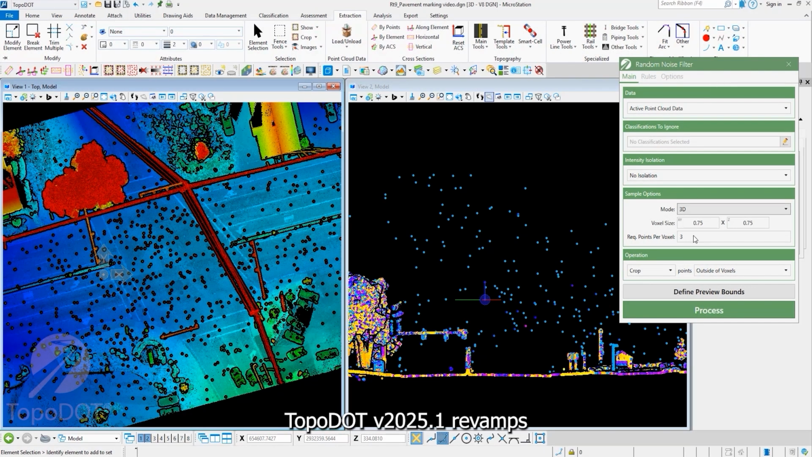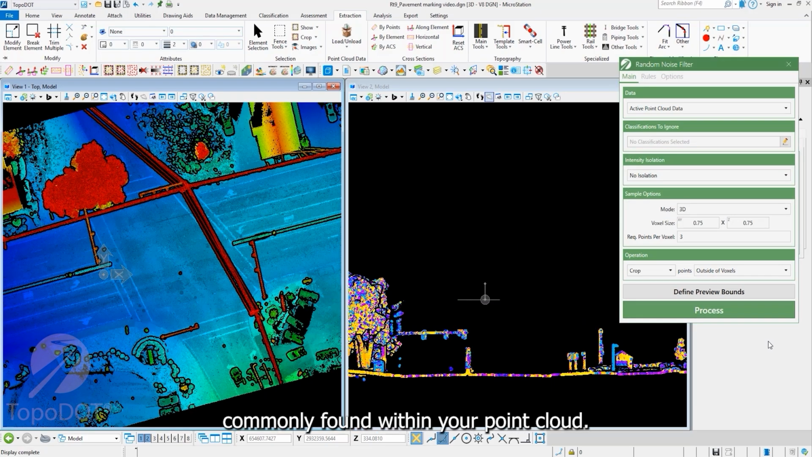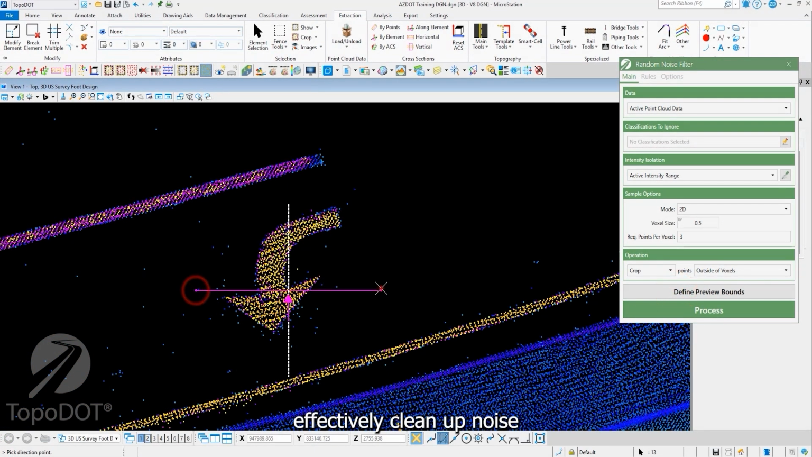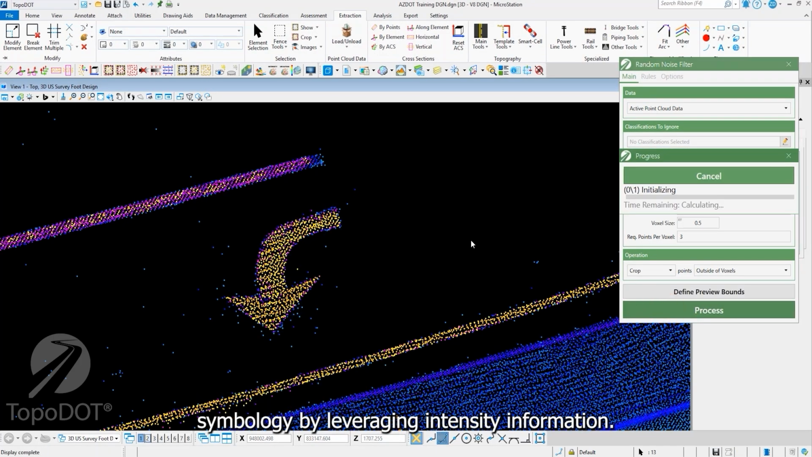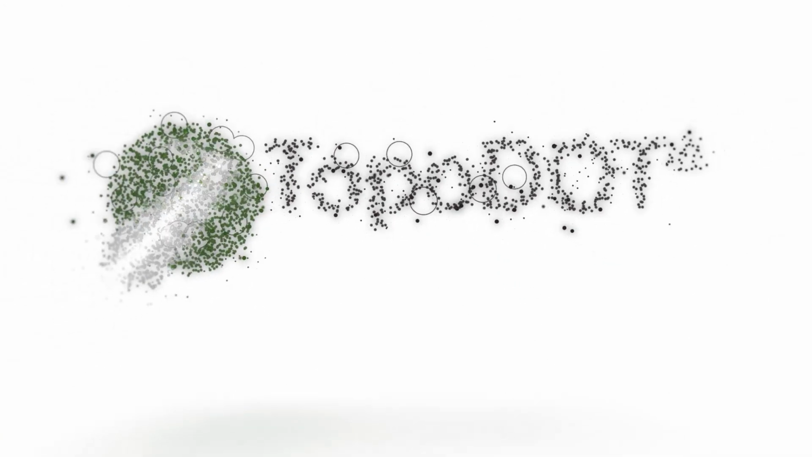TopoDOT version 2025.1 revamps the random noise filter tool. This tool is designed to efficiently remove noise or anomalies commonly found within your point cloud. For example, floating points above and below ground surface. Additionally, the tool can effectively clean up noise surrounding pavement symbology by leveraging intensity information. Utilize this tool for cleaner datasets to enhance the performance of all TopoDOT tools.